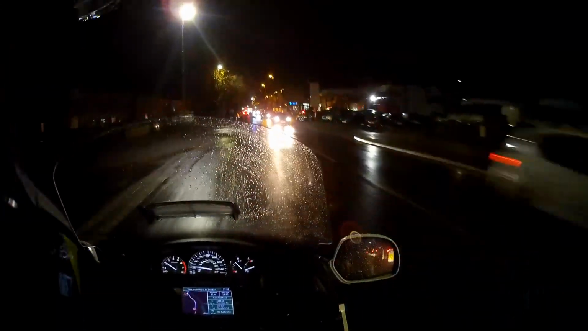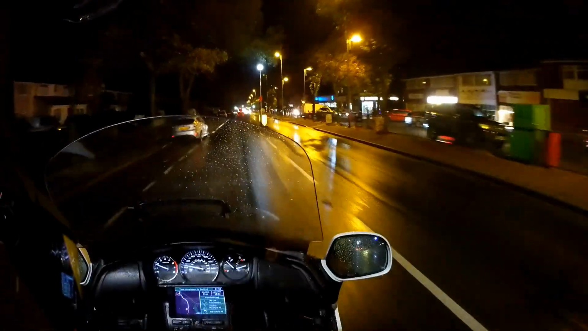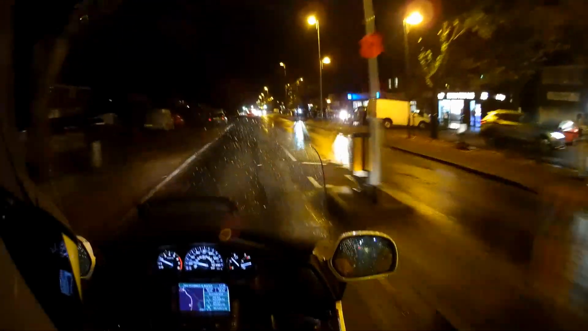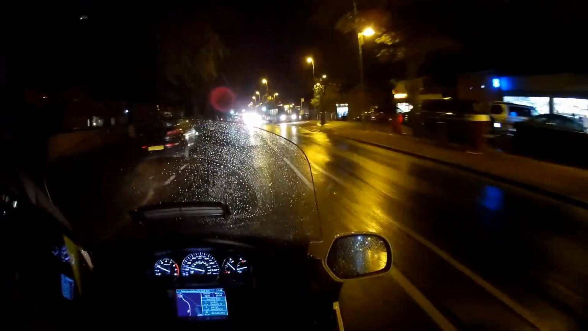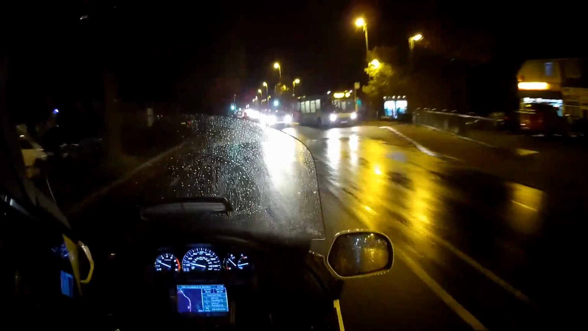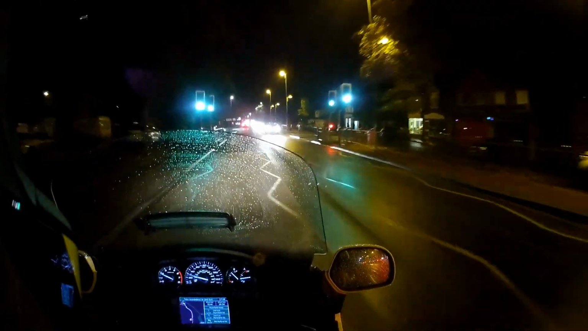First time we've been out on it at night. Jonathan's been on other bikes, or at least one other bike, in the dark, so you've got a little bit of comparison. So we're heading off to a place called Squire's Cafe Bar, which is on the A1. I'll put a link to the website for that in the description below this video.